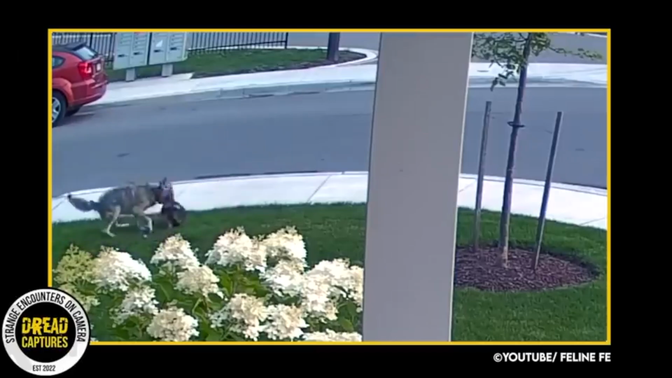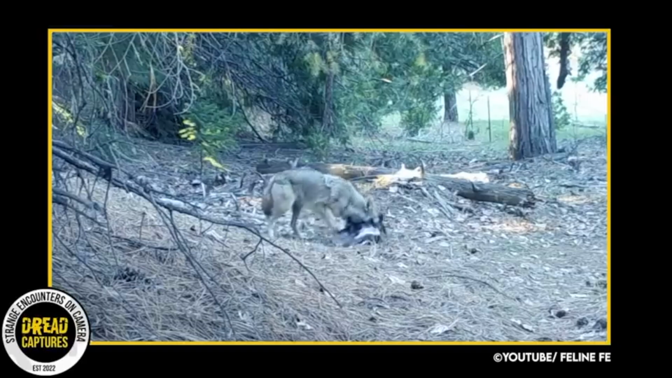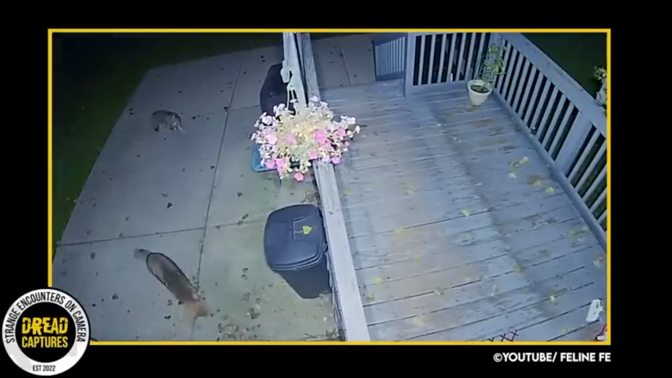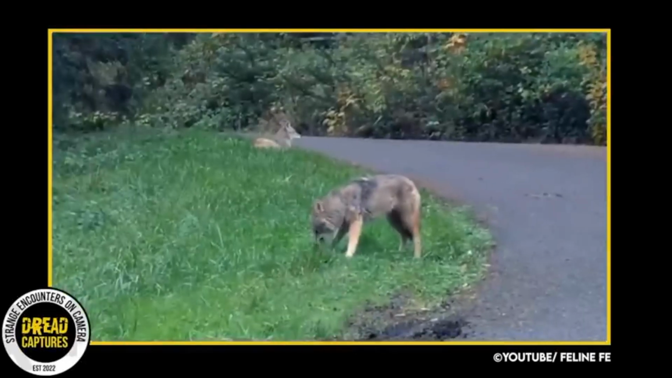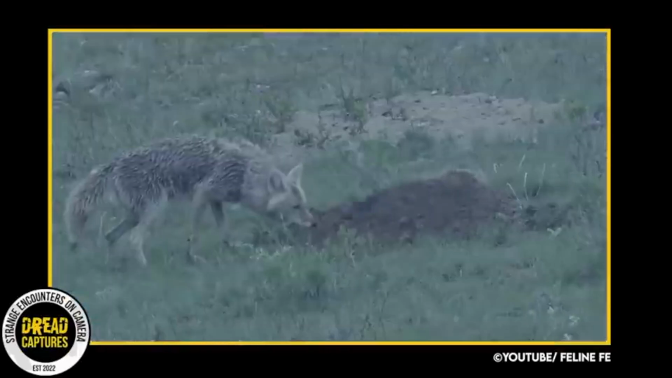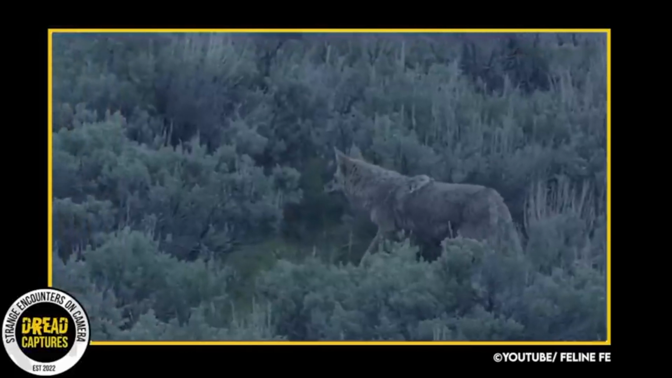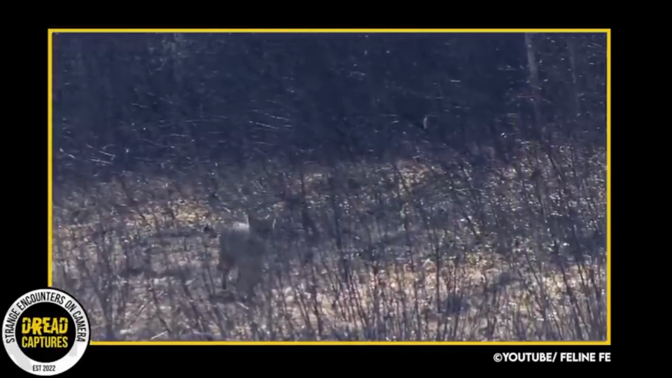Coyotes are opportunistic predators that are capable of hunting a wide range of prey, from small rodents to large mammals. They are known for their adaptability and versatility in hunting, which allows them to survive in a variety of environments. Coyotes are primarily nocturnal hunters, although they may also hunt during the day. They use their keen sense of smell, hearing, and sight to locate prey.